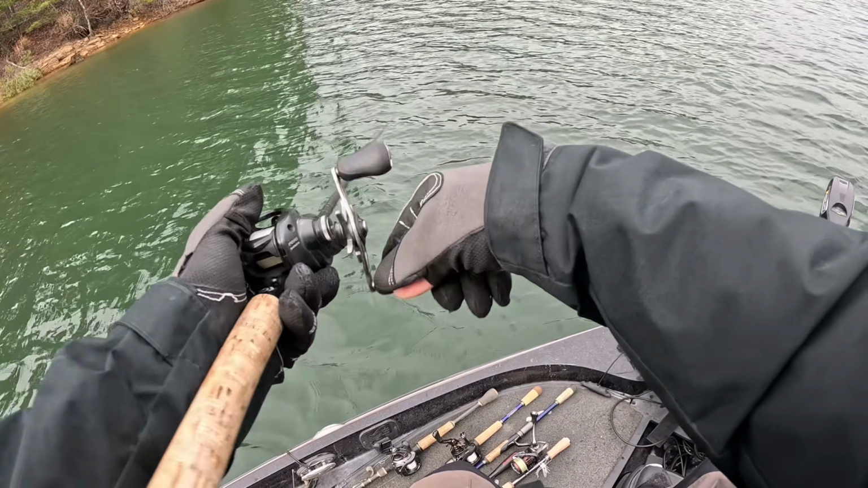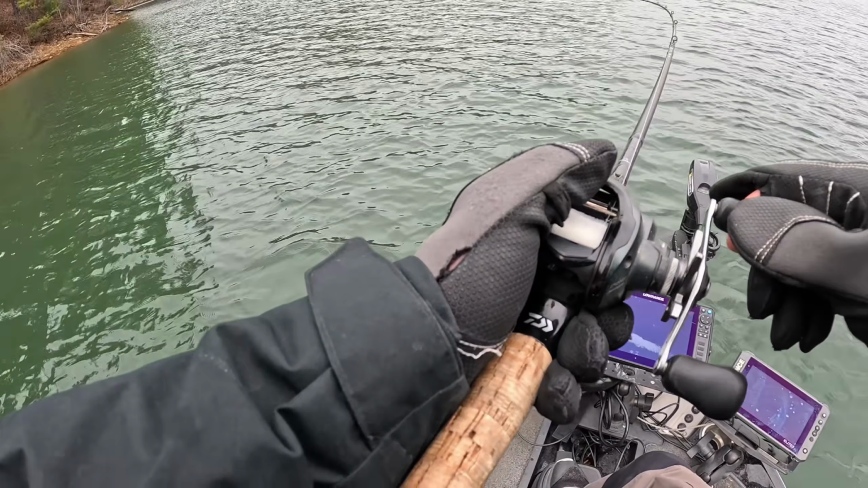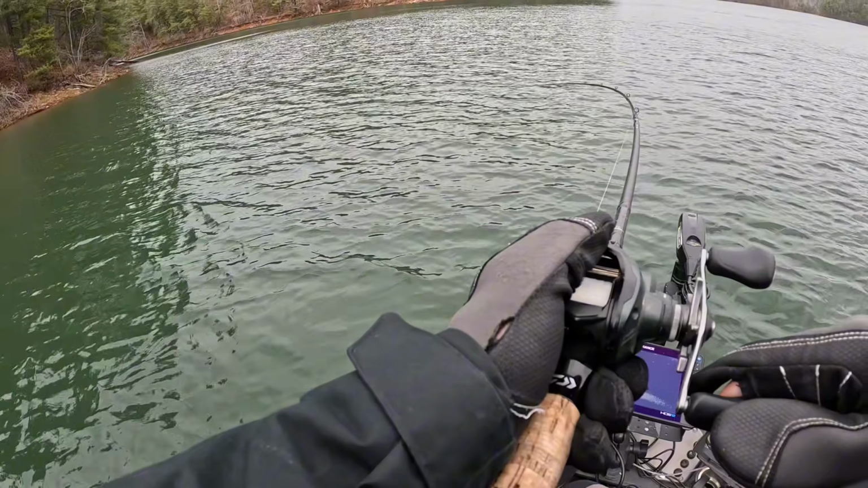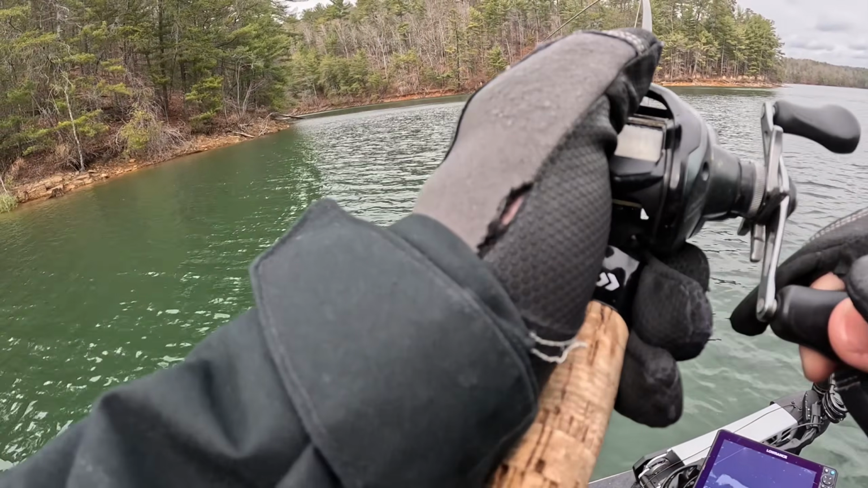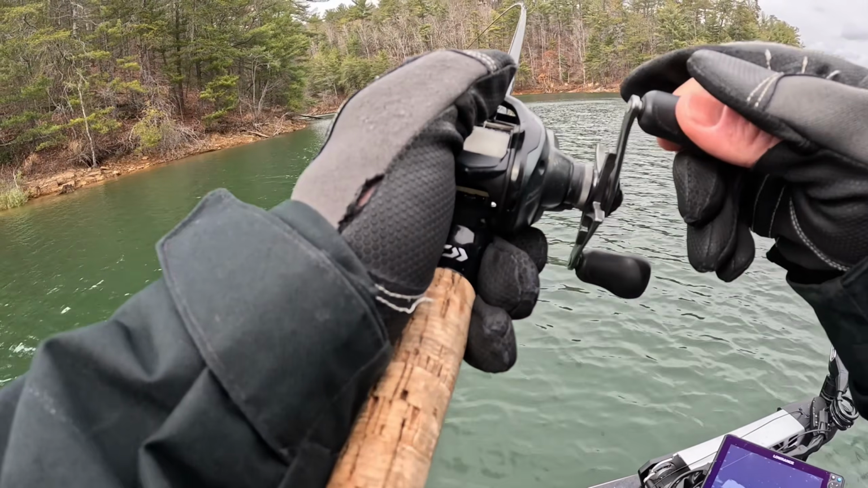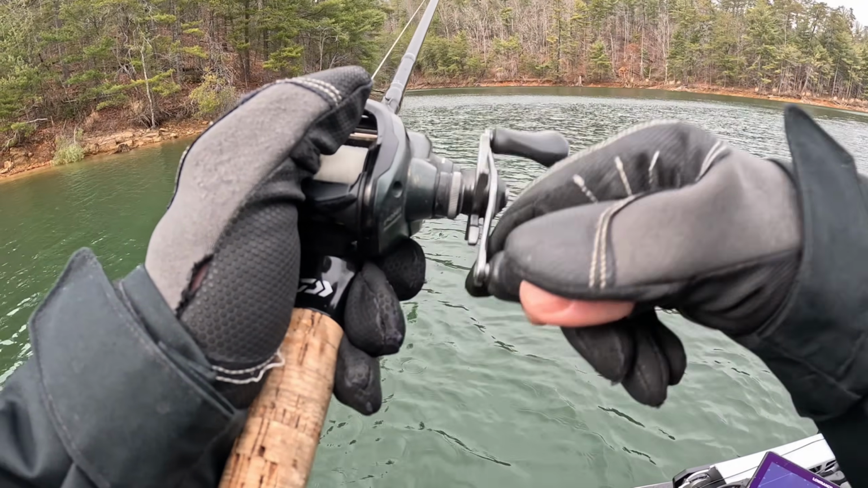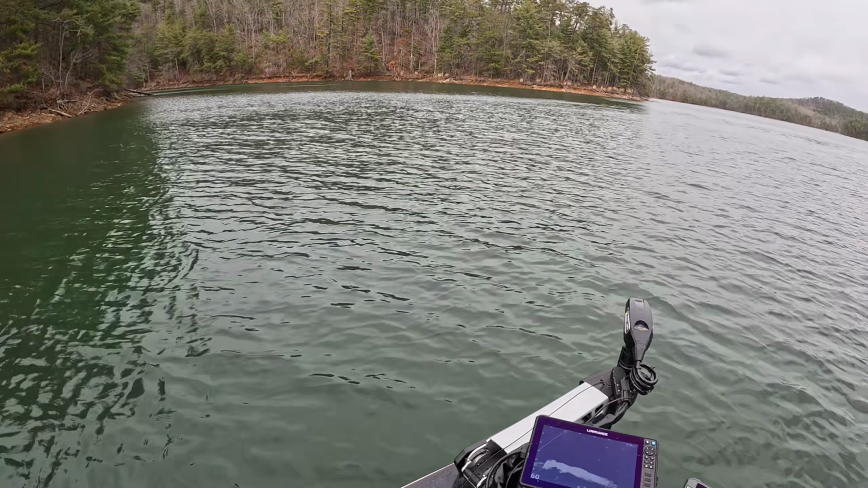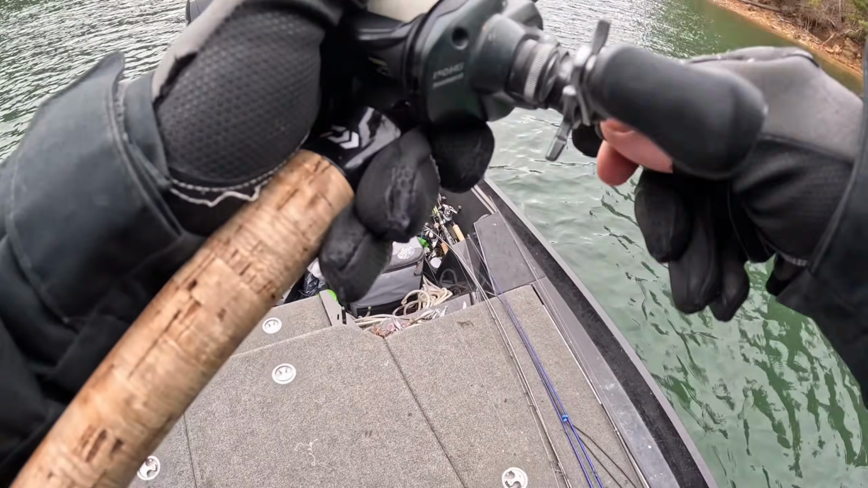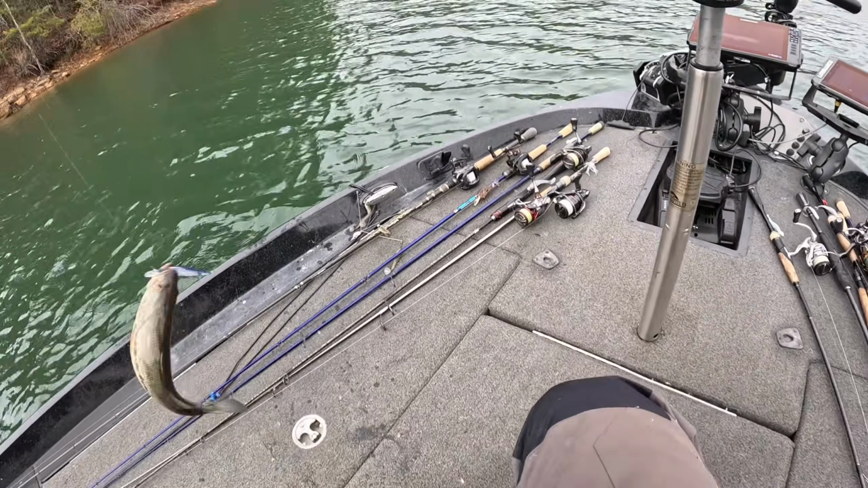There's a bunch of fish set up right there earlier when I was trying to scope and the wind. There he is. Got him old school. Mean little fella. That's a largemouth. Oh, it's a pretty heavy one.